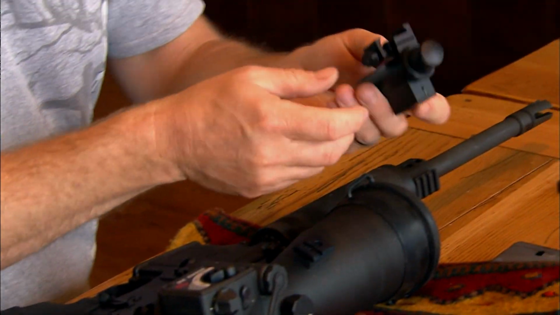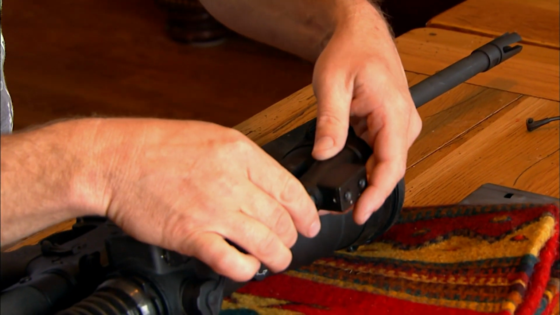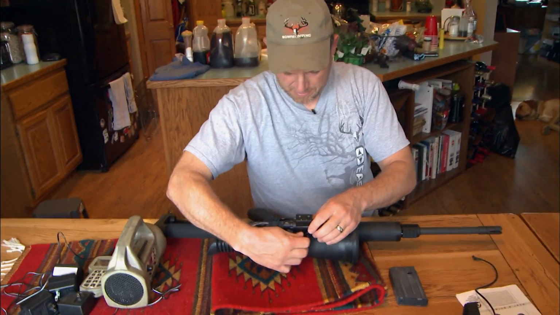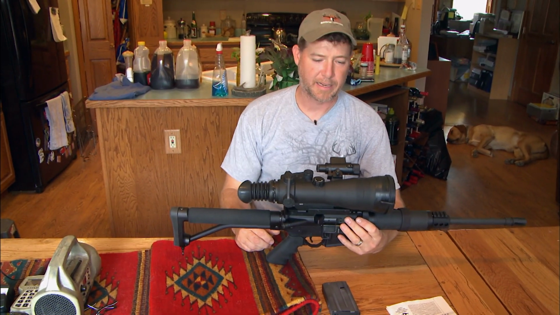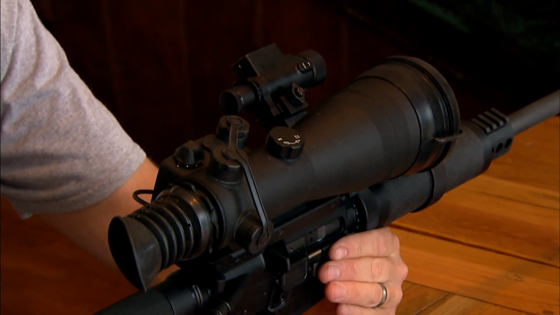So now we're gonna go ahead and put on this IR. Again, this is the way it comes out of the box. So it says this attaches there. That goes on pretty easy. All right, so we've got the extra IR on. Look at how sweet that looks. And I am now ready to shoot at night, and it took me a couple minutes out of the case. Tonight, we're gonna be after coyotes with night vision.